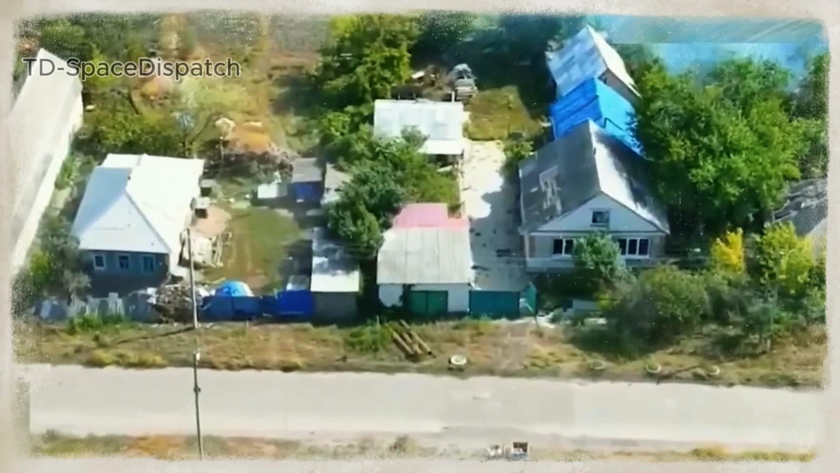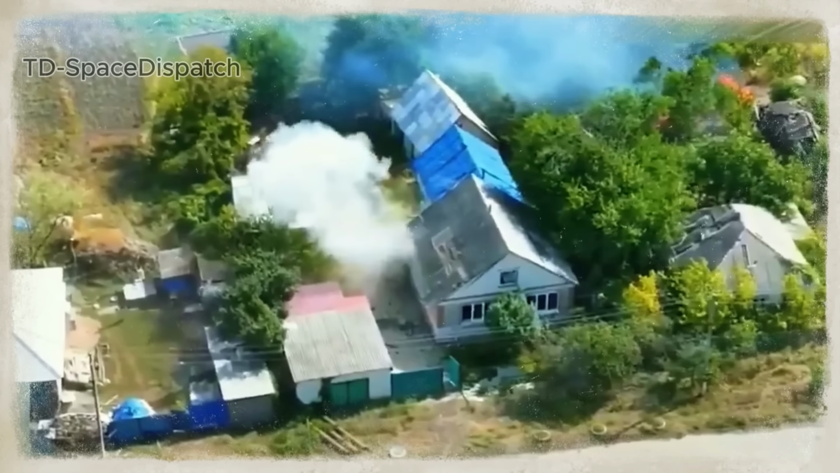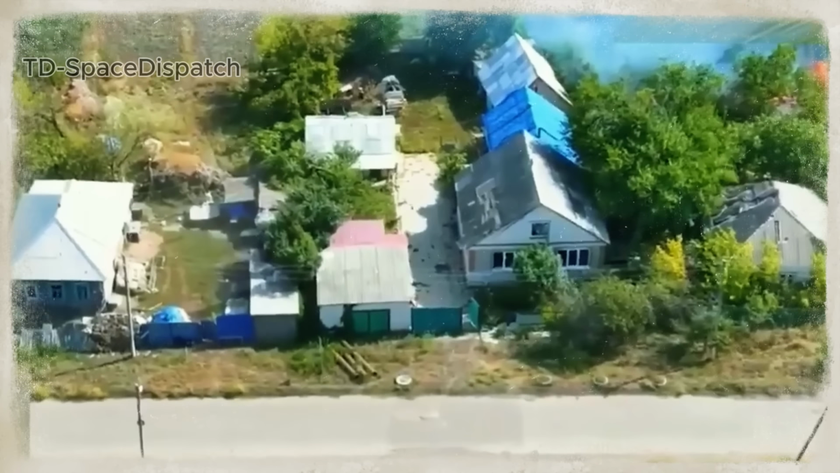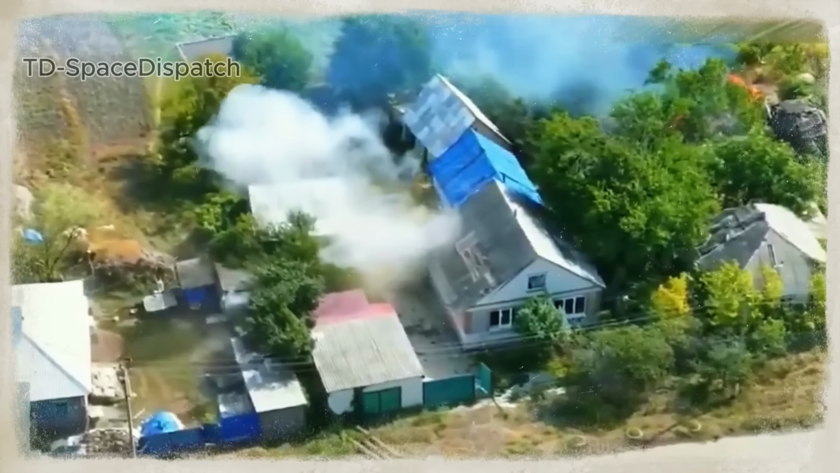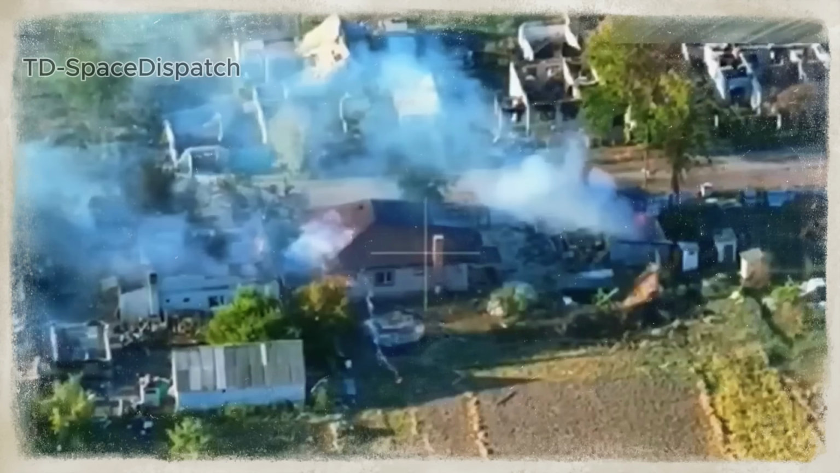But moments later, a third drone flew through the doorway and struck inside. No warning, no distinction, just a machine completing its task. This incident highlights the danger of autonomous drone operations without civilian targeting safeguards in urban conflict zones.